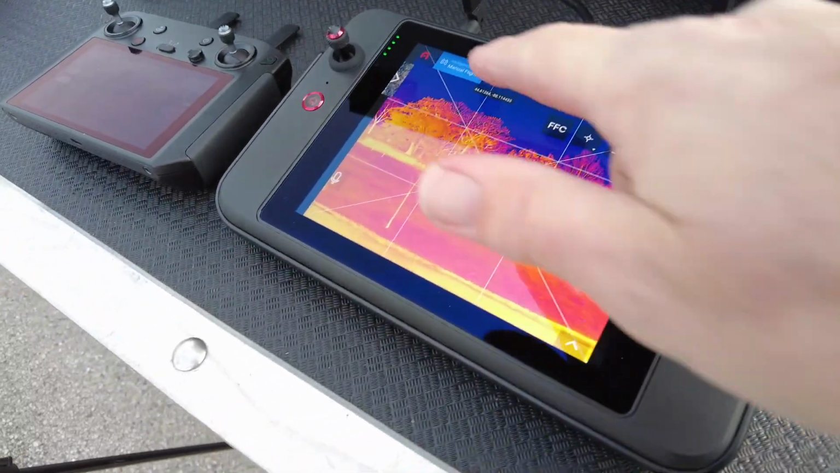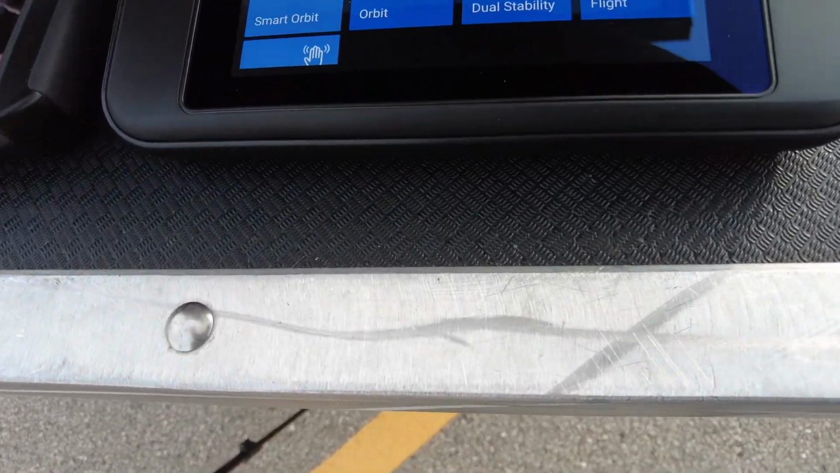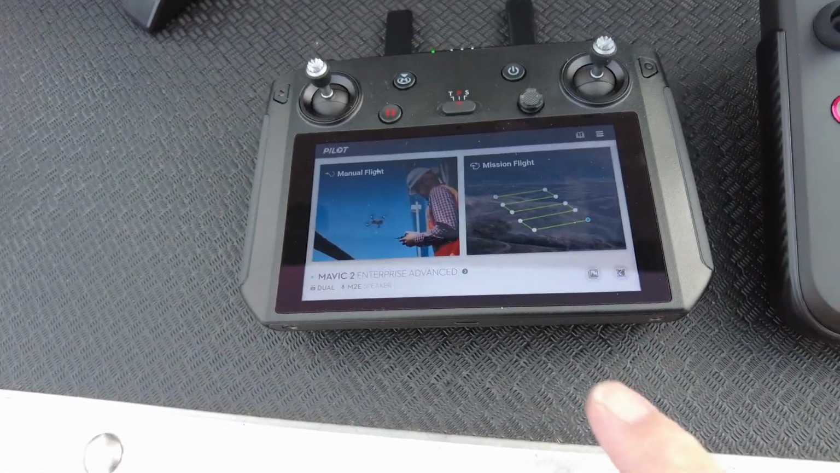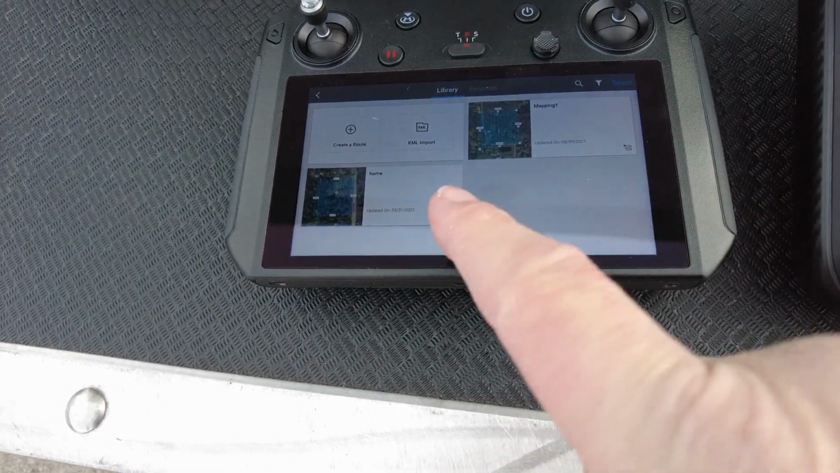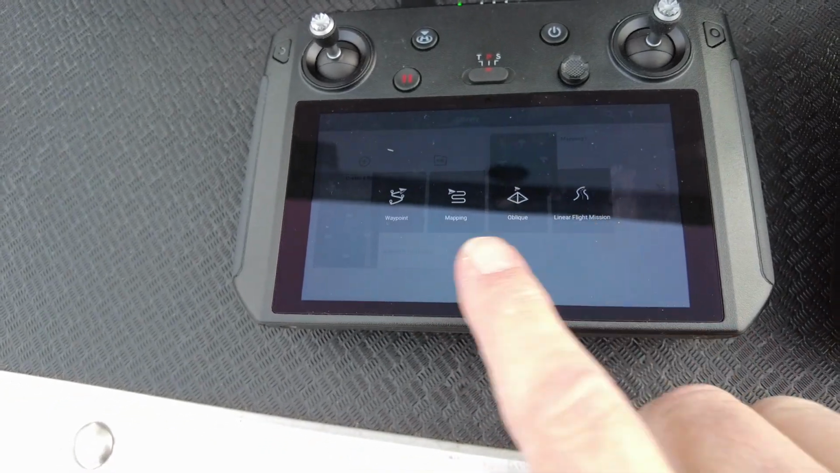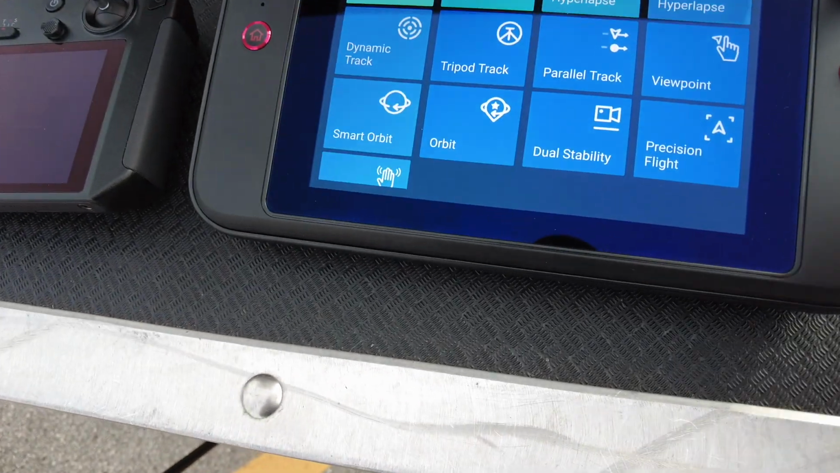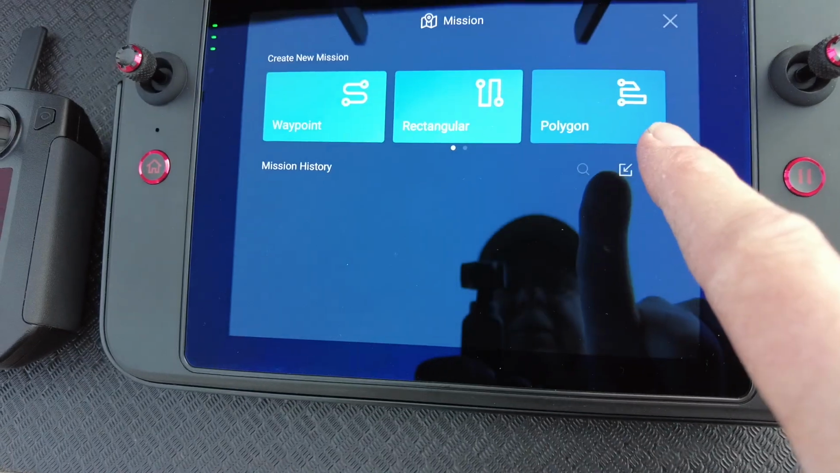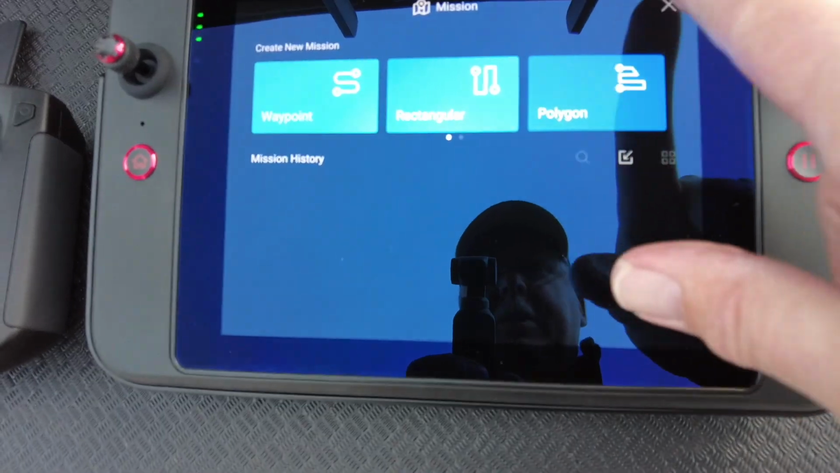The other thing I wanted to point out about the Autel is all of these flight modes. Now this is something that really is missing from the DJI Pilot app. So you have manual flight, and then you can of course do these mission flights. So you can create mapping missions and such, which are great for search and rescue, or you can do a linear flight mission or waypoints. So that's all well and good. The Autel can do a mission flight and create your mapping missions if you want to do a lawnmower pattern, etc., and to define the area you want to search.